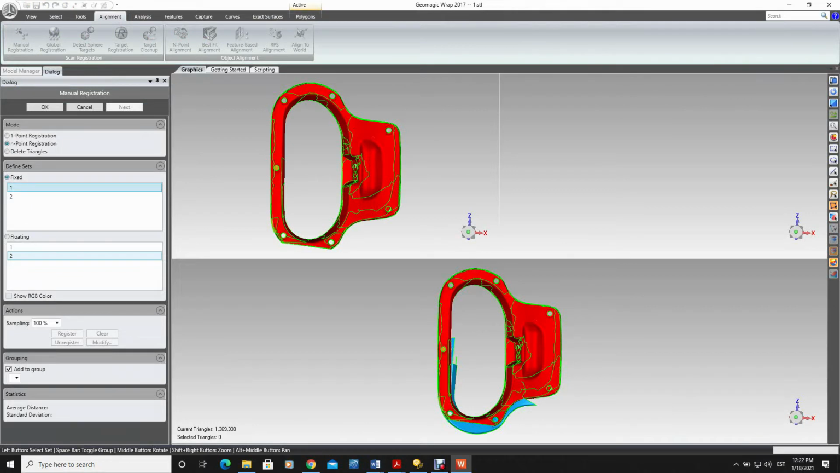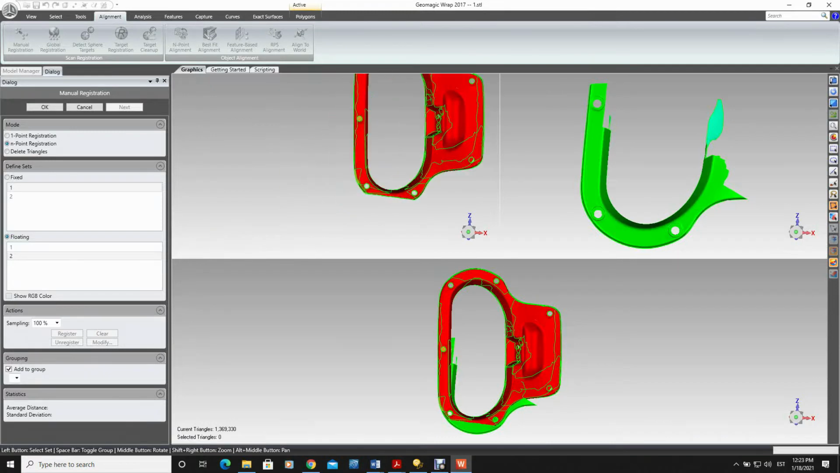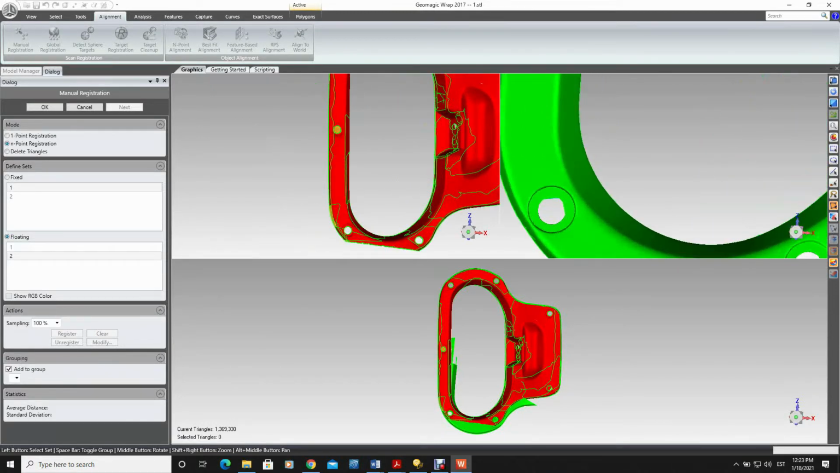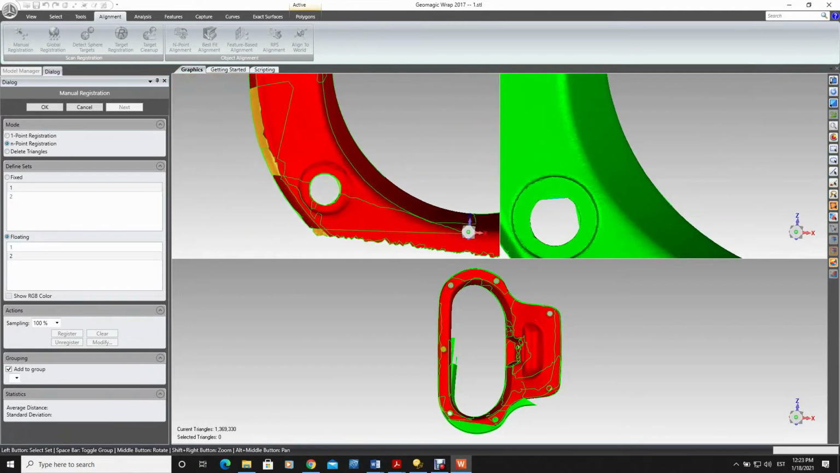Then we can go to alignment. This Geomagic is only one option. There are several other softwares available which will do it in principle the same way. So now we have the two different parts. We would need to set one as a fixed one. Let's say the bigger part will be set as the fixed one. The smaller one will be the moving one.